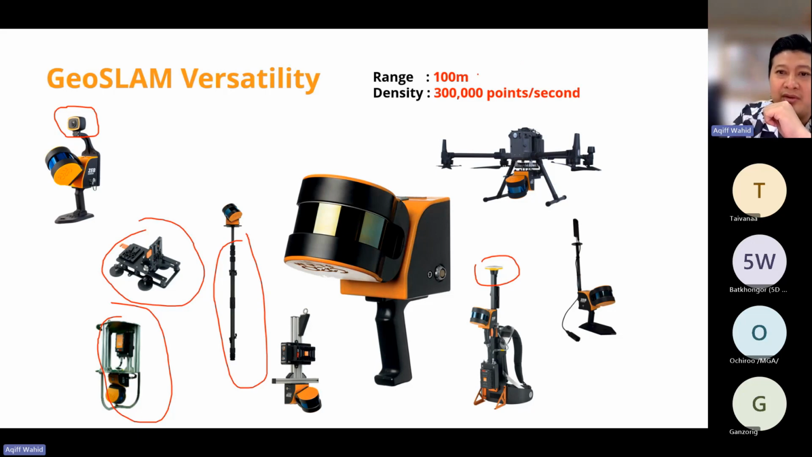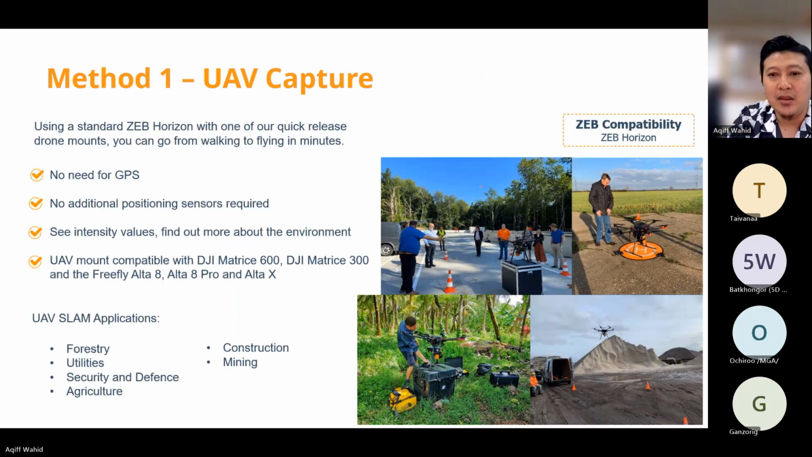Range is 100 meters and 300,000 points per second, which is good enough point density for a Geoslam Z Horizon. Say, for example, you are using a UAV, a drone, and working on a mine or forestry.